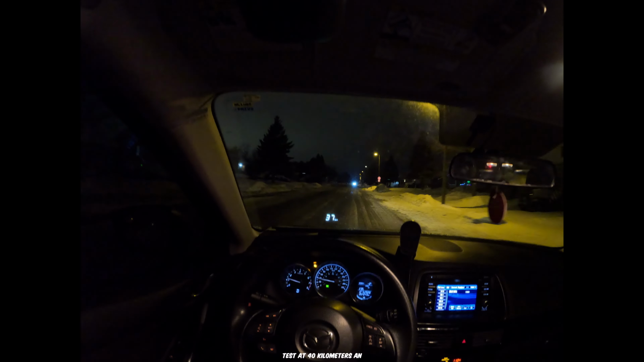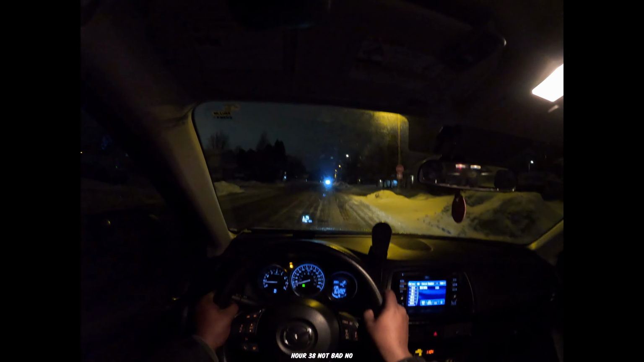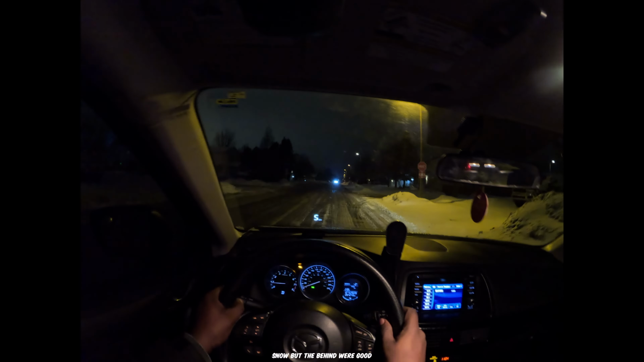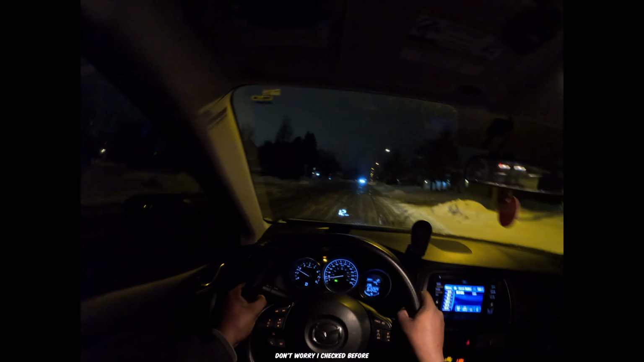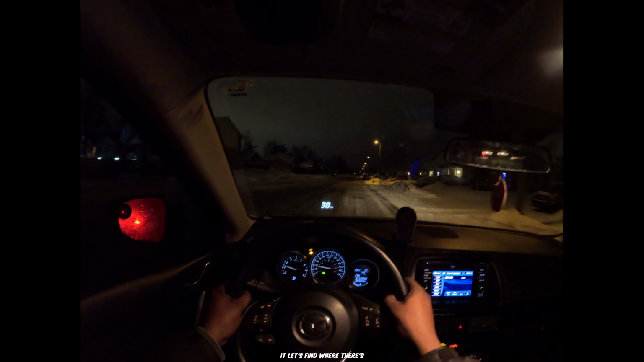All right, let's do a brake test at 40 kilometers an hour, or 38. Not bad. No snow. Body behind was good. Don't worry, I checked before I did that, man. I looked at my mirror. Because my head is not moving doesn't mean I'm not checking. Come on. Pushing it. Let's find where there's a snow patch and do the brake test again.